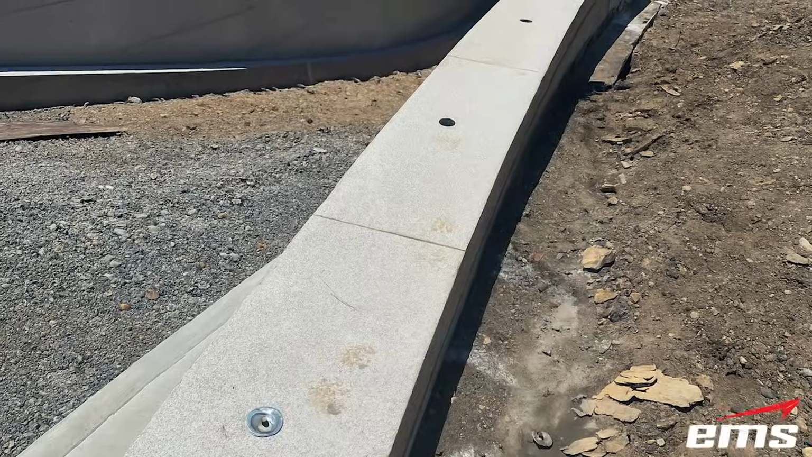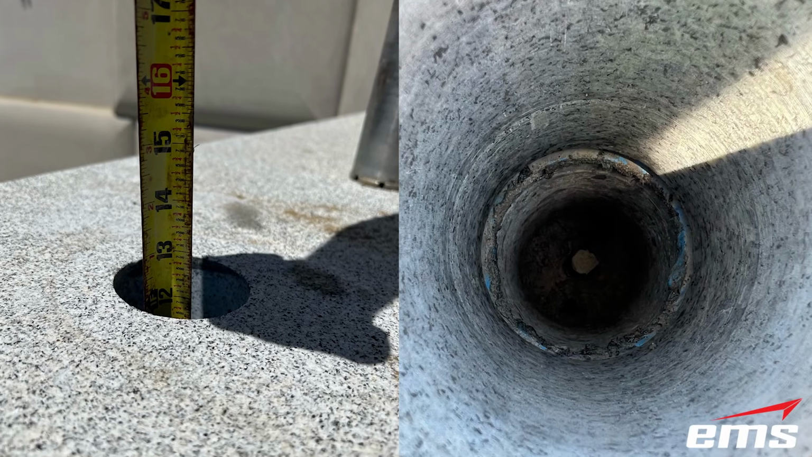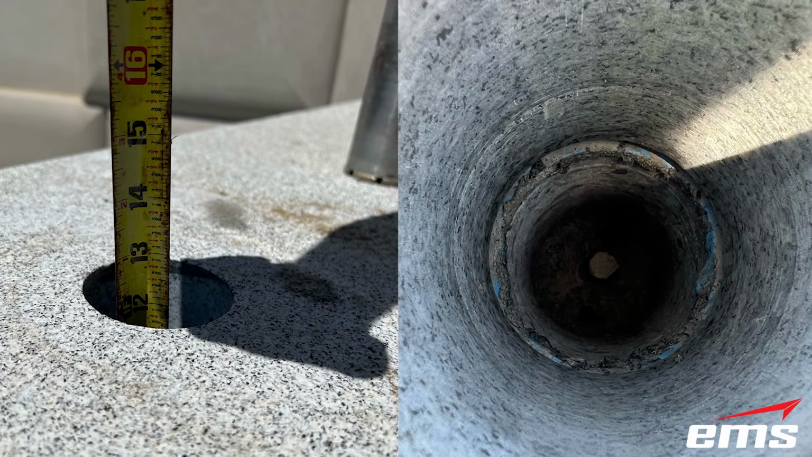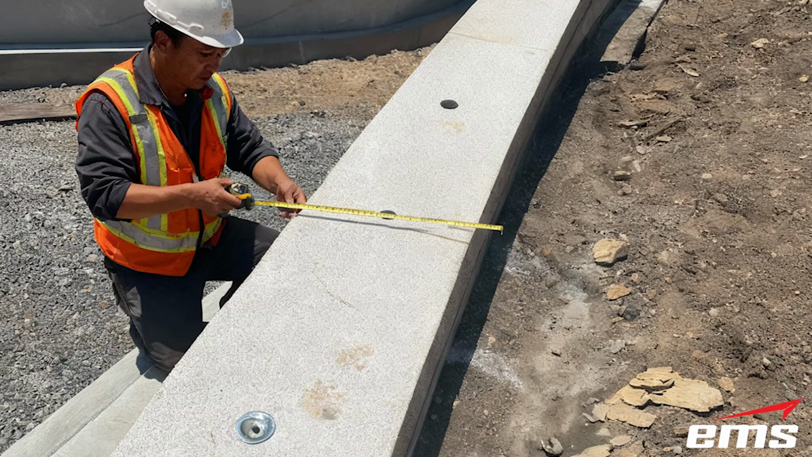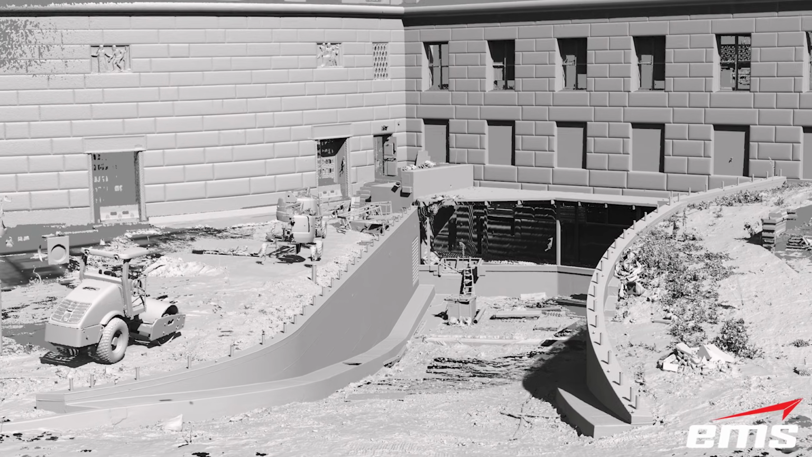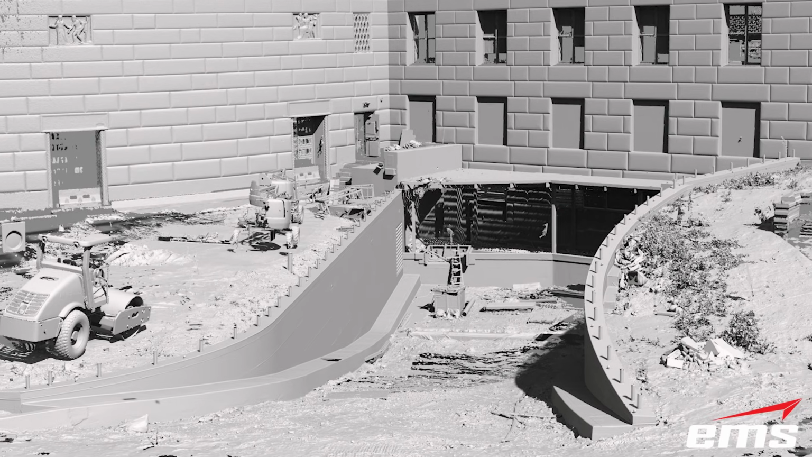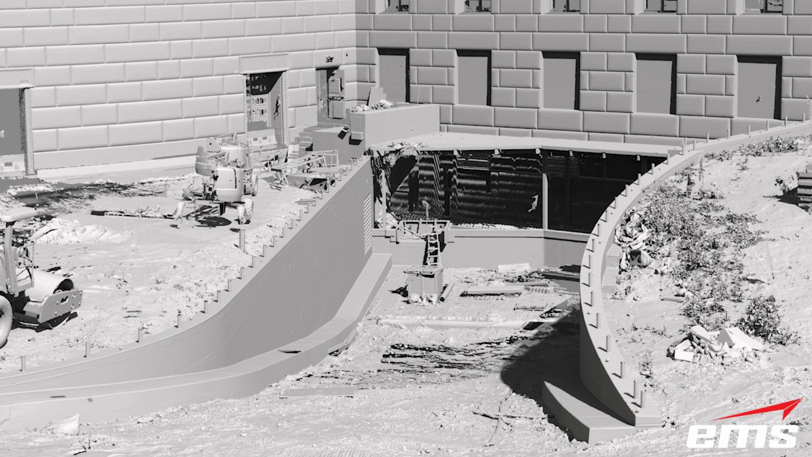The construction company built the wall from granite stone and then drilled the post hole locations into the stone. Instead of trying to manually measure all the hole locations on the complex curves and elevation changes, the railing manufacturer contacted EMS. EMS then went on site to 3D scan the new walls.